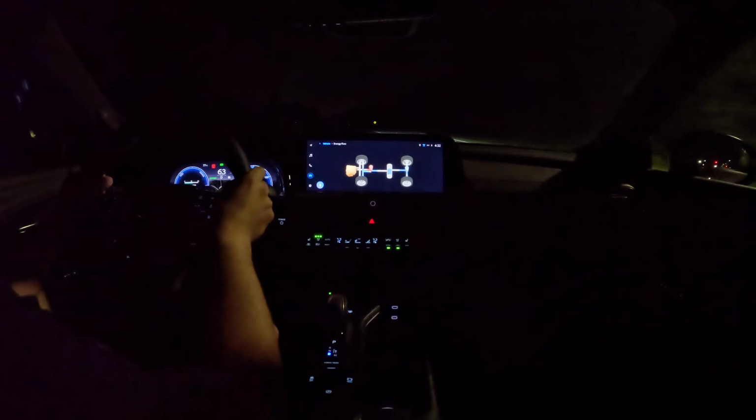And that was one of the reasons Toyota wanted to put a 6-speed in here. I think space and packaging was one thing, but yeah, they wanted that 6-speed for responsiveness. Now, here we go with the high beams on. I can see very, very well.